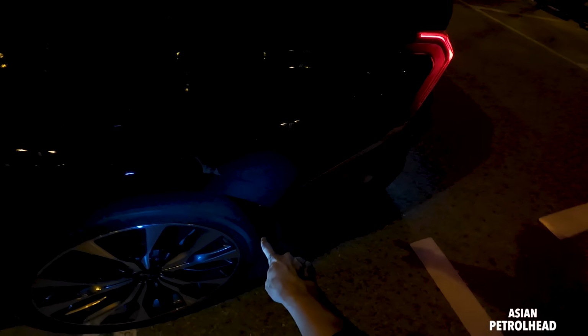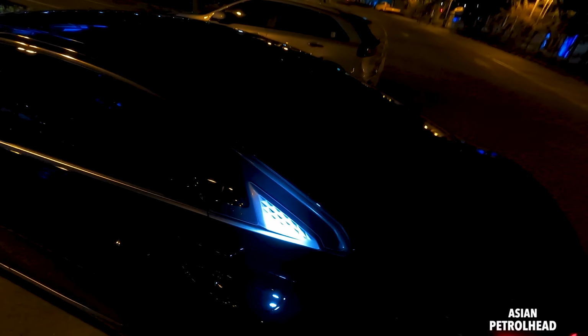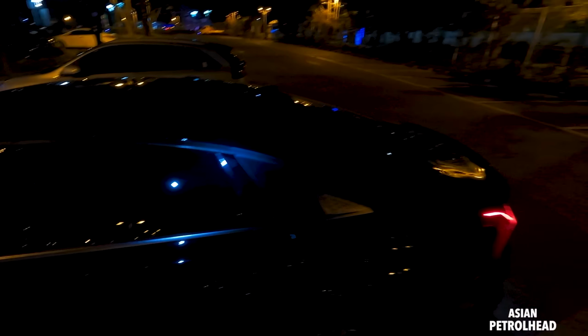Looking at the car from the side, just like Kia EV6, we have a chrome strip on the bottom that extends all the way to the tail lamp. And not really sure about this shark fin garnish. I'm not really sure if it was all necessary. So guys, do let me know. We also have a panoramic sunroof on the top.